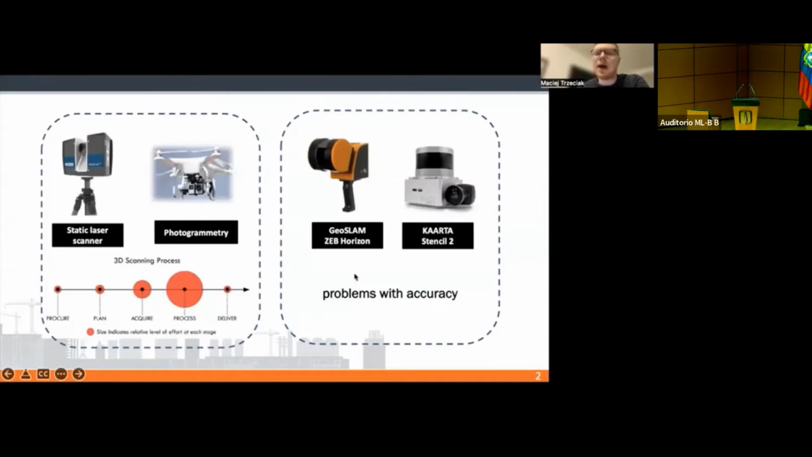A quick and apparent escape from this problem might be mobile, especially handheld mapping solutions, which are mainly based on LiDARs. However, the current state of practice mapping devices do not allow for scanning with high accuracy. Therefore, it is not uncommon that there is a mix of static and mobile scanners on construction sites, depending on the requirements of the use cases at hand.